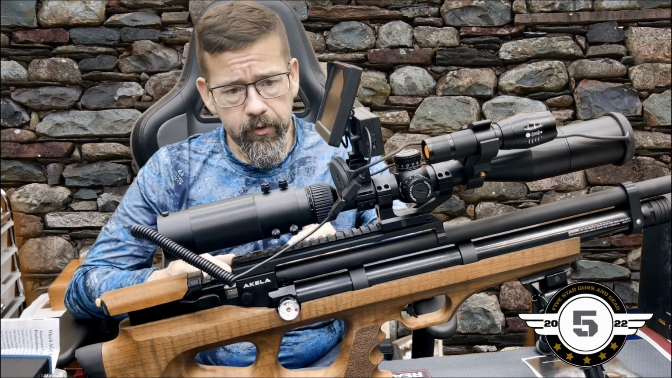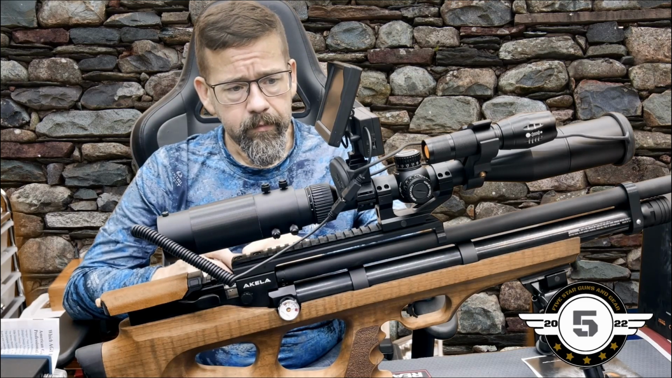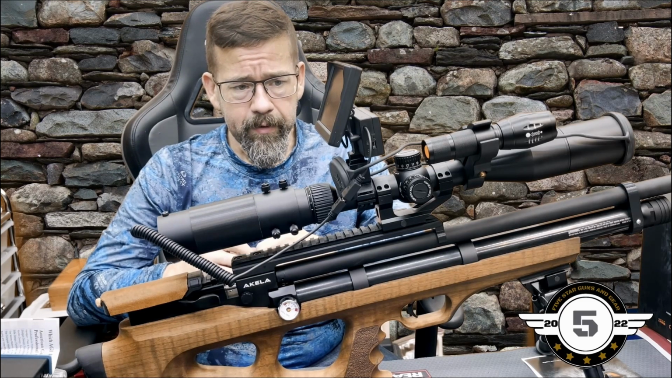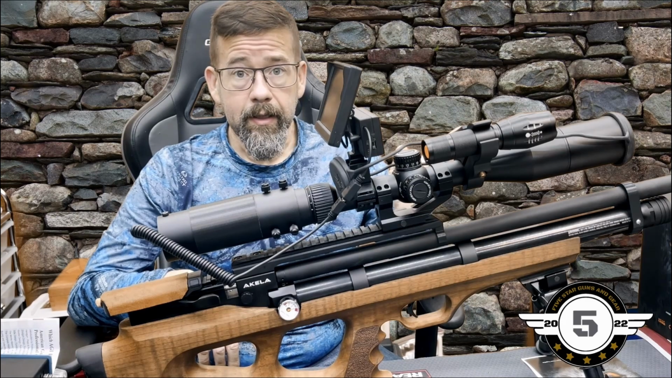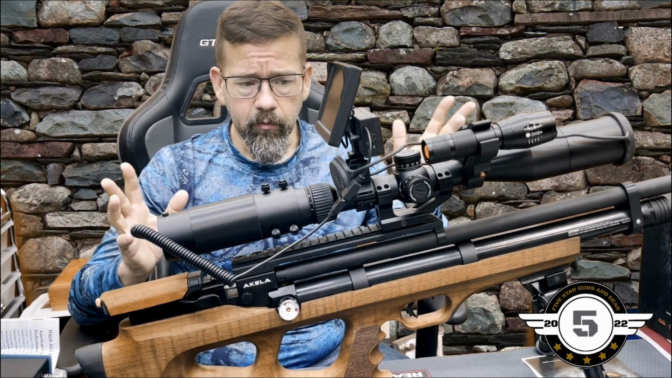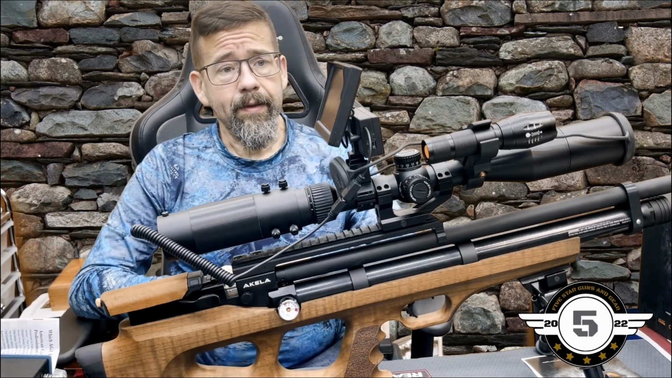I've tried this on a couple different platforms. I've tried it on some AR platforms. I tried it on a bench rest rifle. I've tried it on a PCP and a break barrel rifle, and everything mounted up good to all of them. Had no issues with any of it, so I do like that.